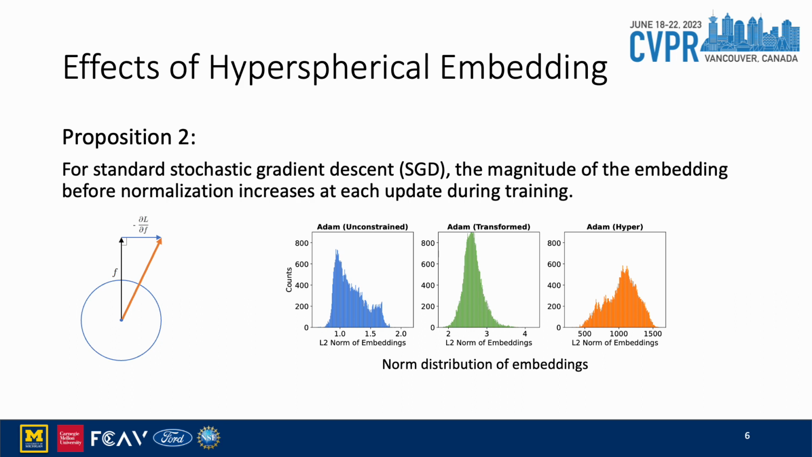The blue one on the left shows the embedding norm histogram without any constraints. The green one in the middle shows the norm only with the MLP layer, and the orange one on the right shows the norm with the whole module. We could see with the normalization layer, the embedding norm would get much larger.